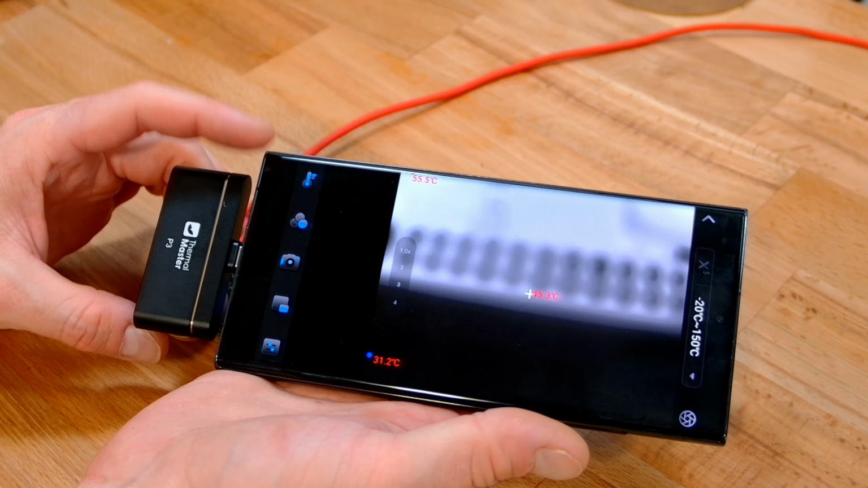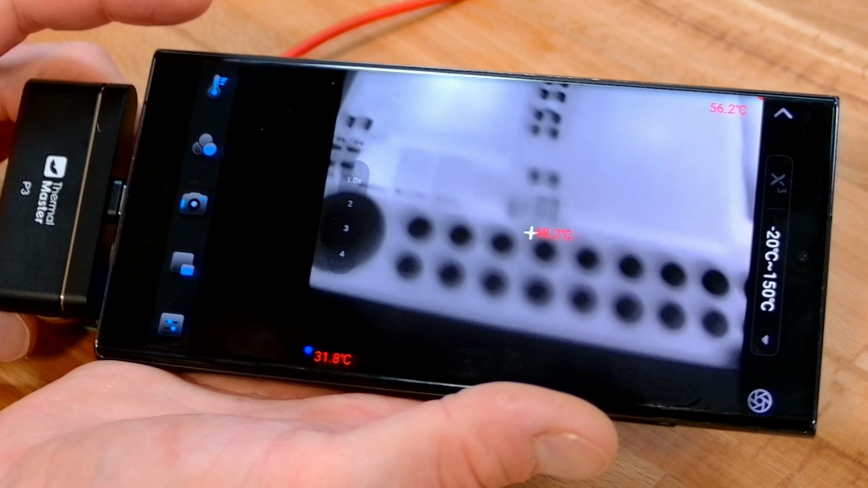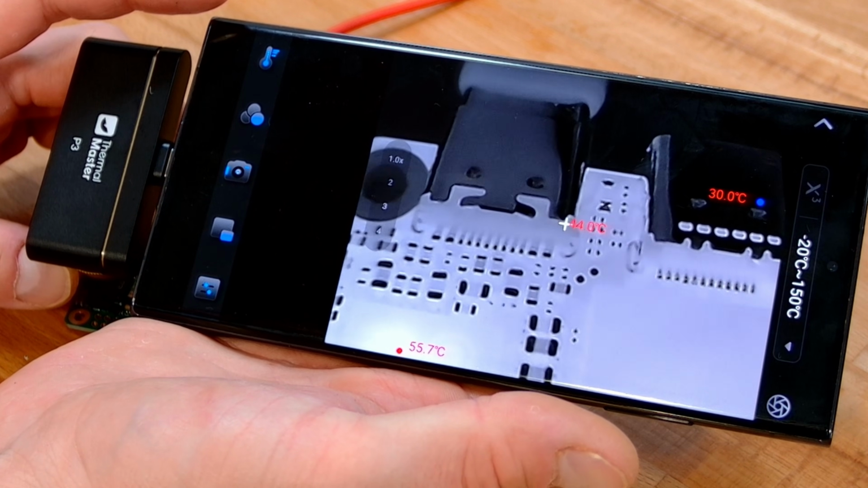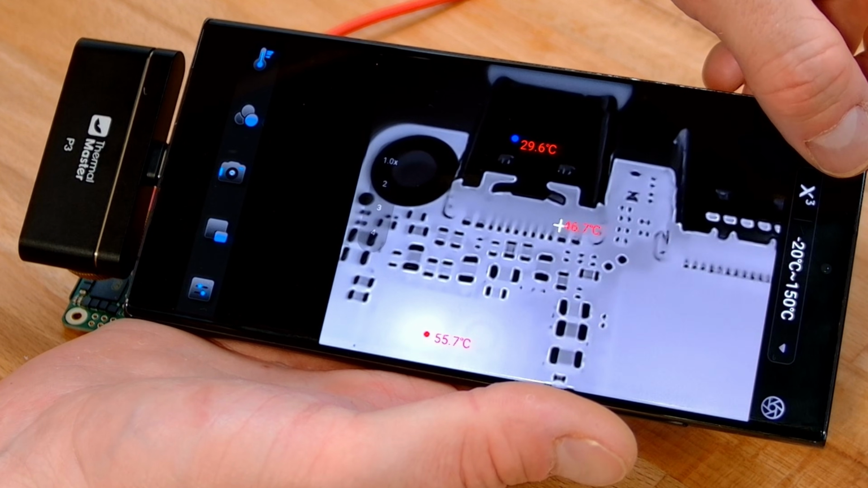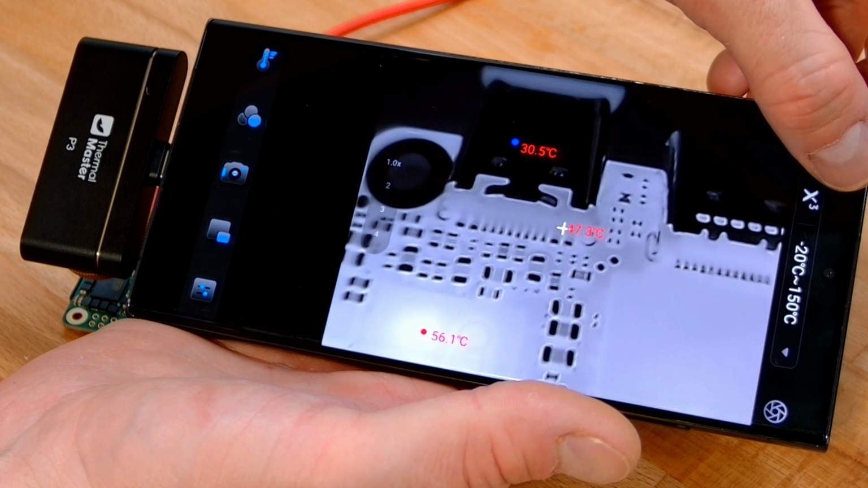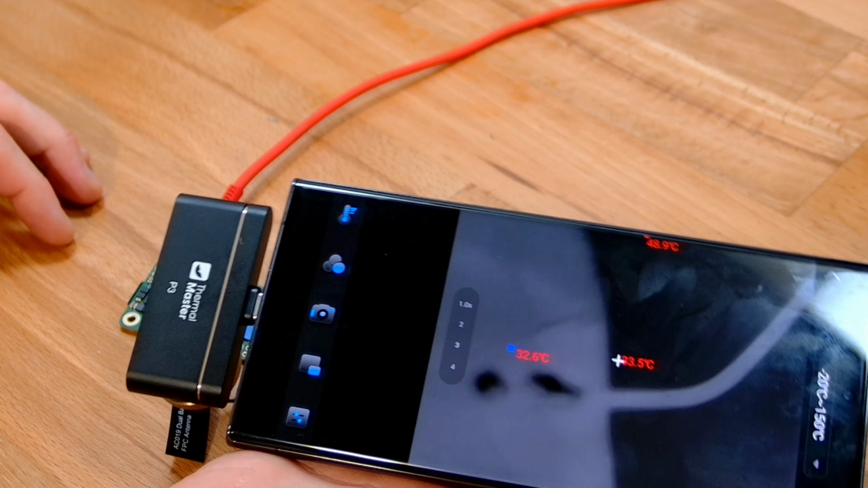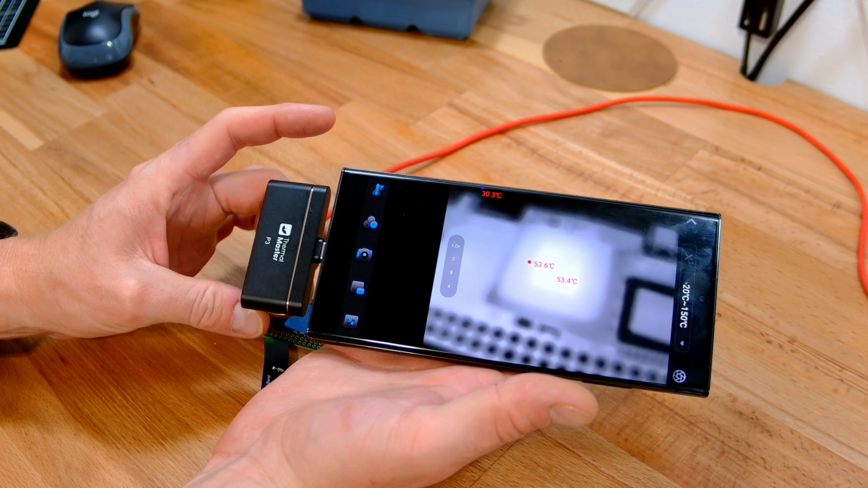Let's try and go a little bit closer. Let's have a look at these pins down the bottom. These are header holes. There we go. You can see, let's go to those components over there. So we've got some resistors and capacitors that we can see really clearly there. And I'm not actually seeing a huge difference in that X3 mode. It might be simply due to the temperature gradients that we're dealing with at the moment. So what can it see there? On the SoC, we're up to about 50 something degrees now.